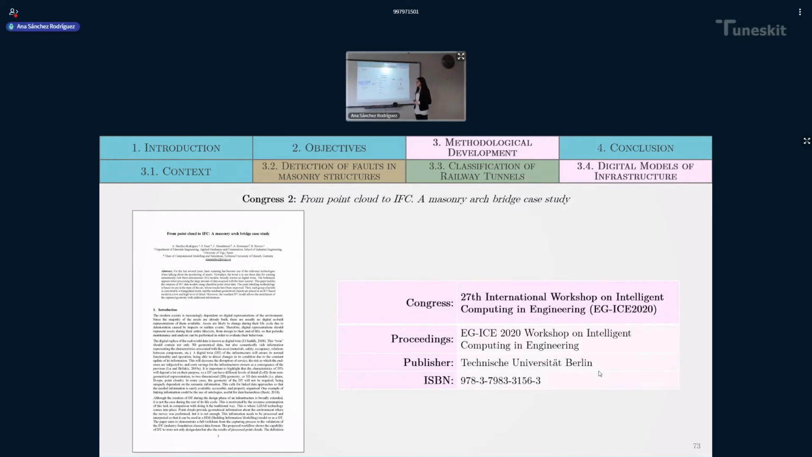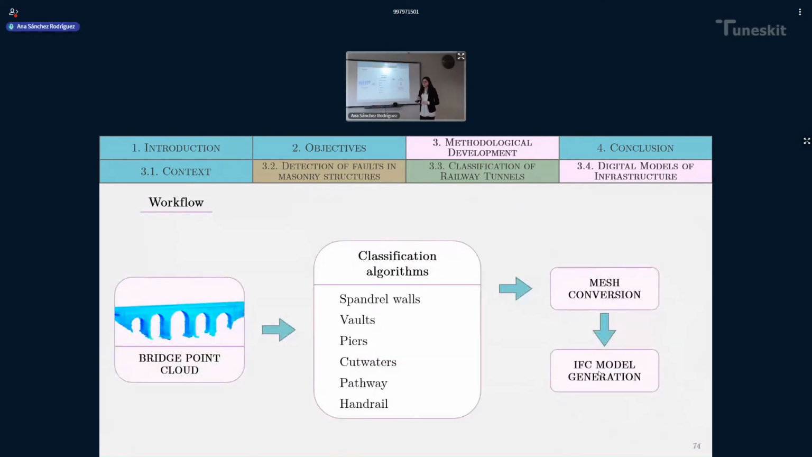The workflow is very simple. We start with a masonry arch bridge point cloud. We perform some classification algorithms on the elements of the cloud, and then we convert those classified point clouds into a mesh and then into IFC models.